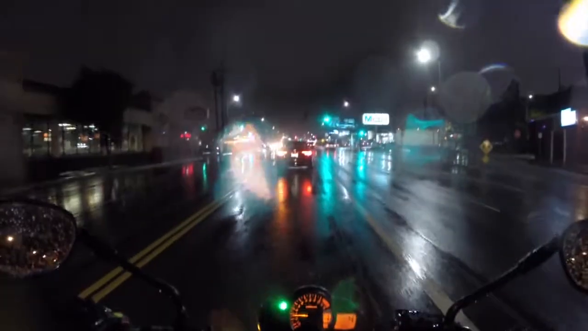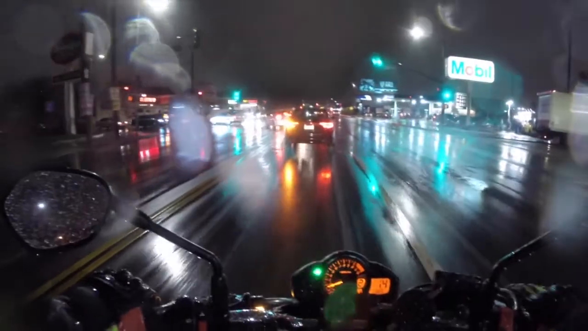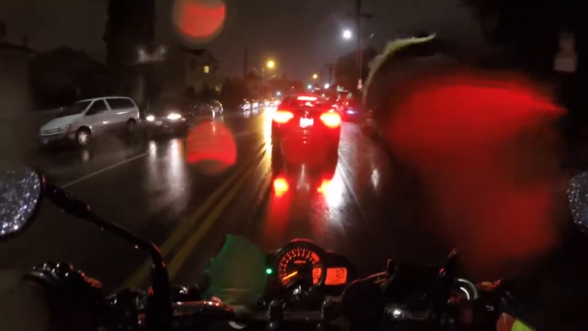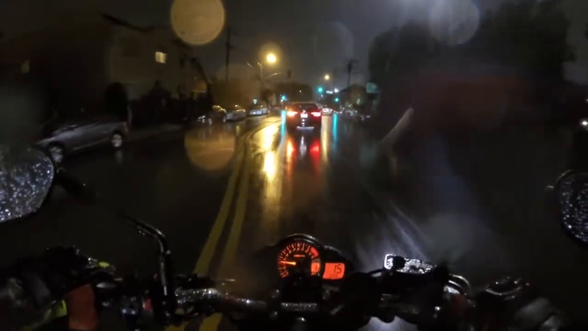So now I have to hop onto the freeway back home. And I gotta ride super careful. I've actually never ridden in this much rain before. It rained last time when I was on my scooter, last year, but it wasn't like this. And I know I'm probably being a baby. There's places that get snow and rain and you guys still ride. Yeah, but I'm not used to it, so.